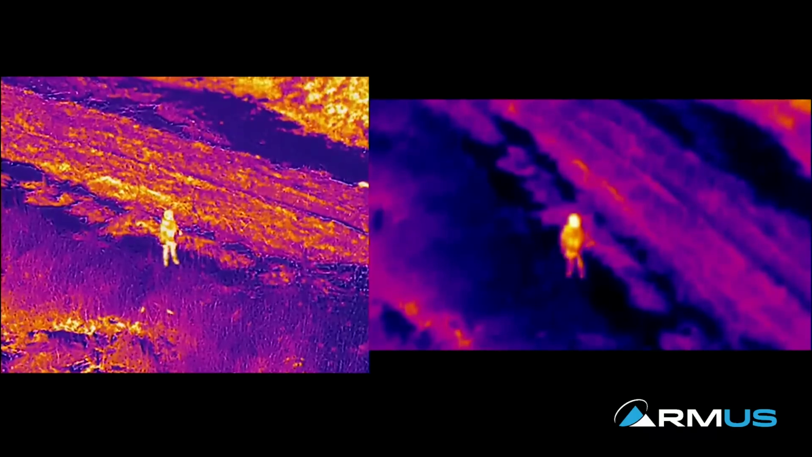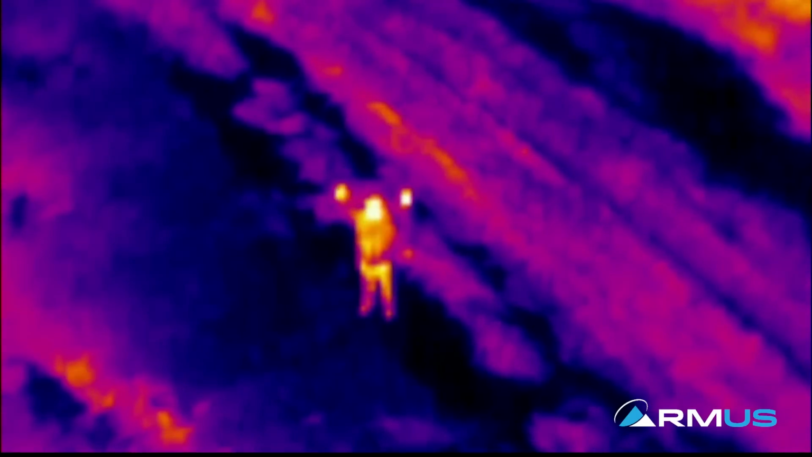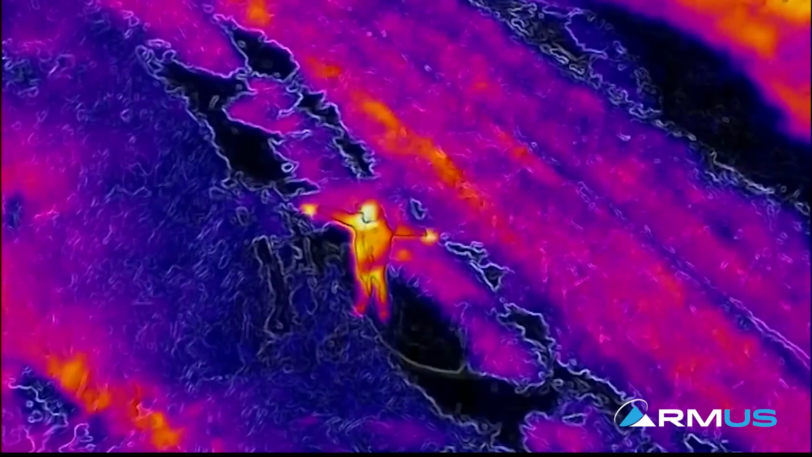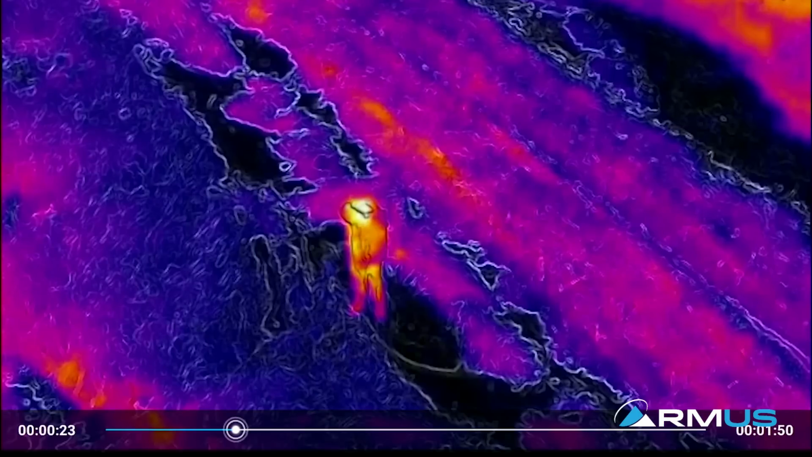There's a lot more temperature that is picking up, that's radiating off of things, but the subject is showing up just as good. On this video, we can see that we can turn the MSX on and off. And if we pause there, all the details in the ground and everything else that we might not be able to see in a video when we originally just have the IR setting turned on, it's really helpful for this.